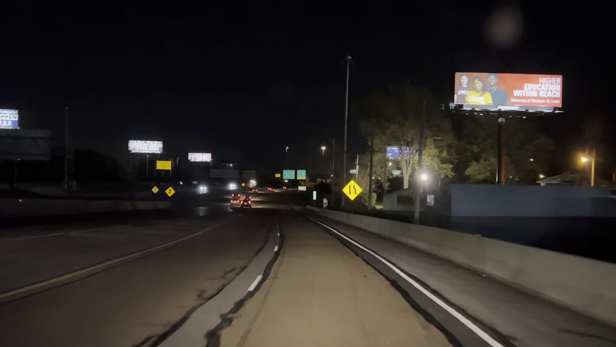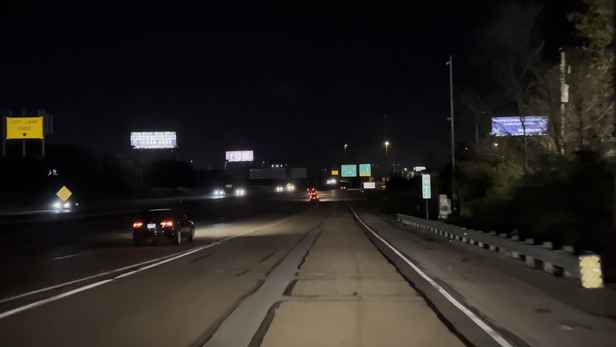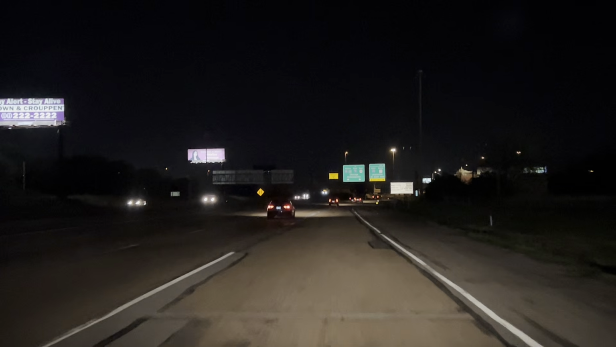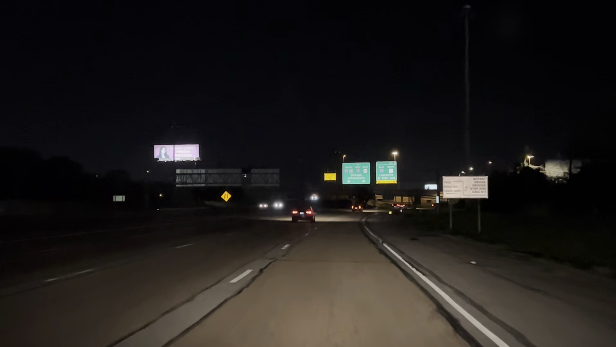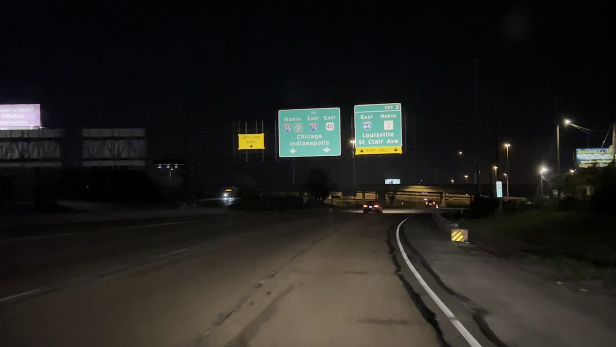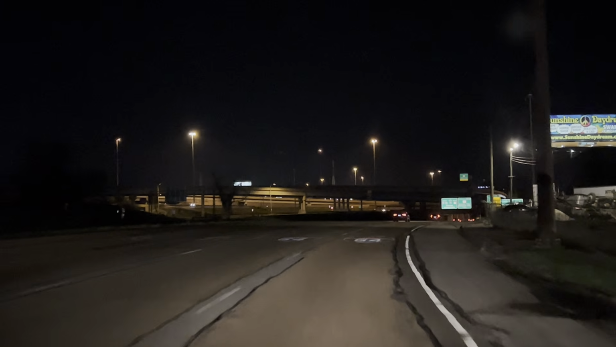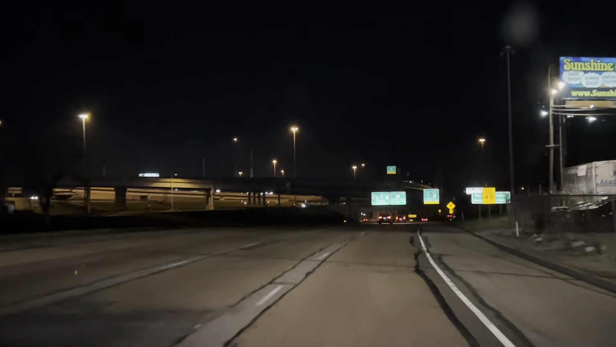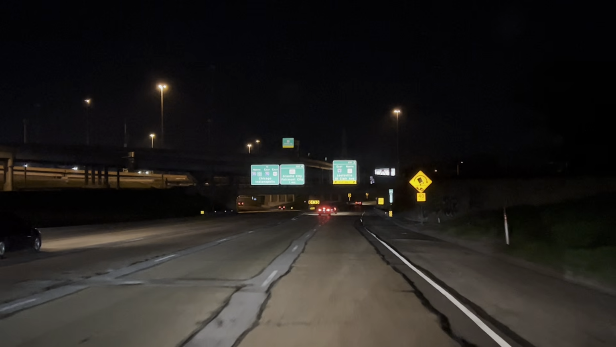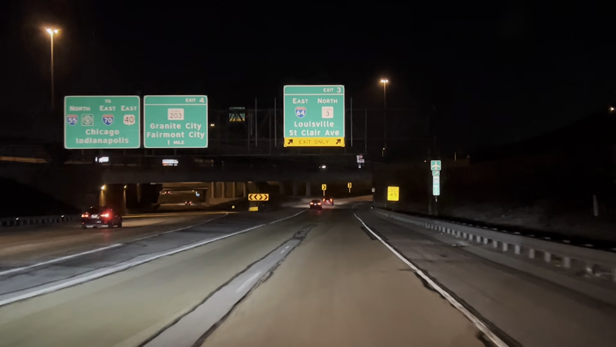Merge onto I-55 North, I-64 East, then take exit 3. It's all straight to the right, stick to the right. This is a pretty bad area here. This is East St. Louis. What do I do? 55. Stick to 64. Take exit 3. Exit 3. Okay. It's very complicated because there's so many things on one. Yeah, there, you're good. Continue for 13 miles.